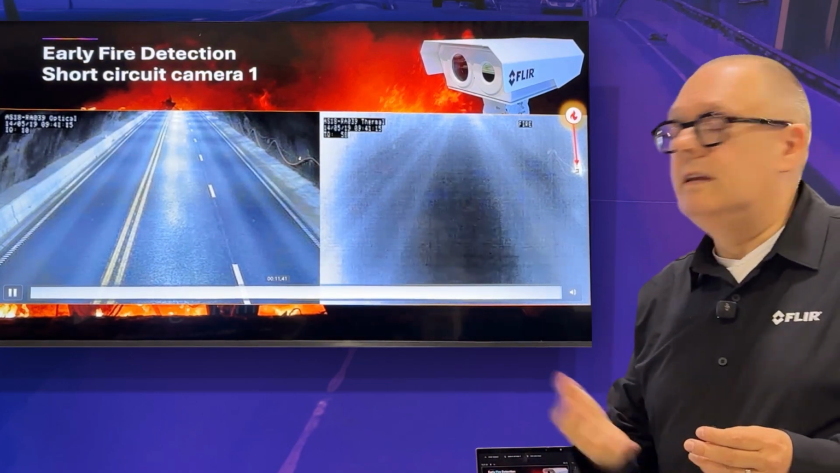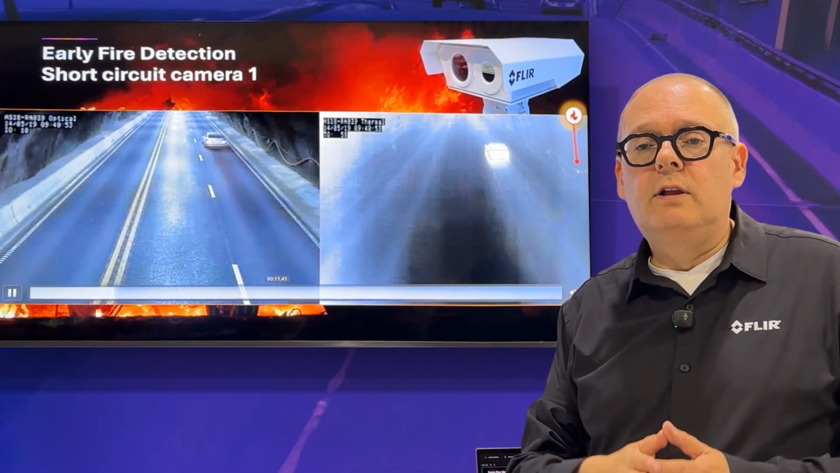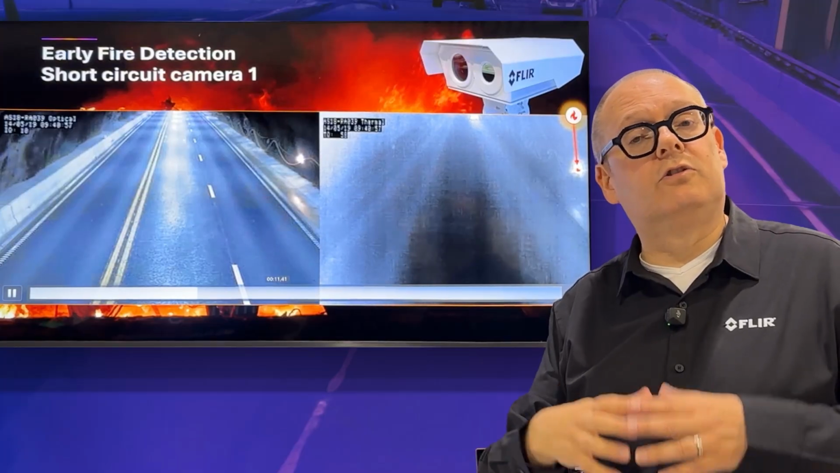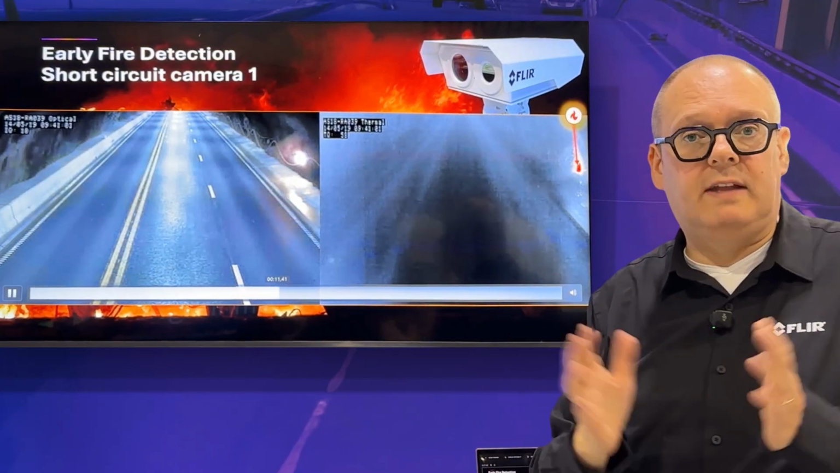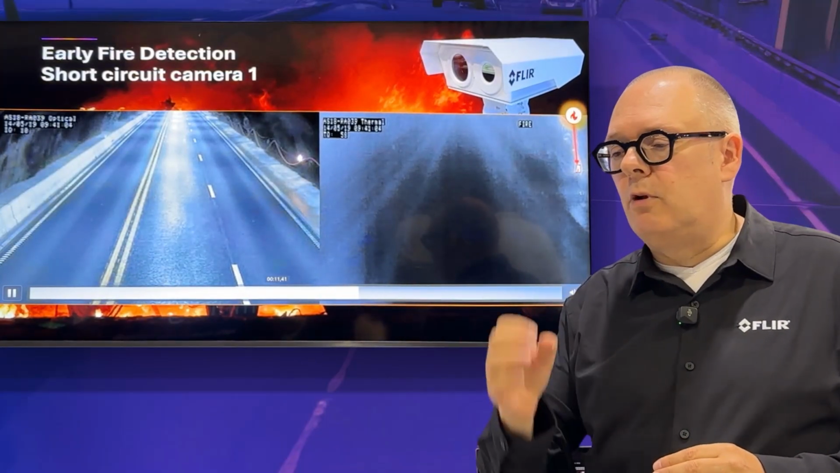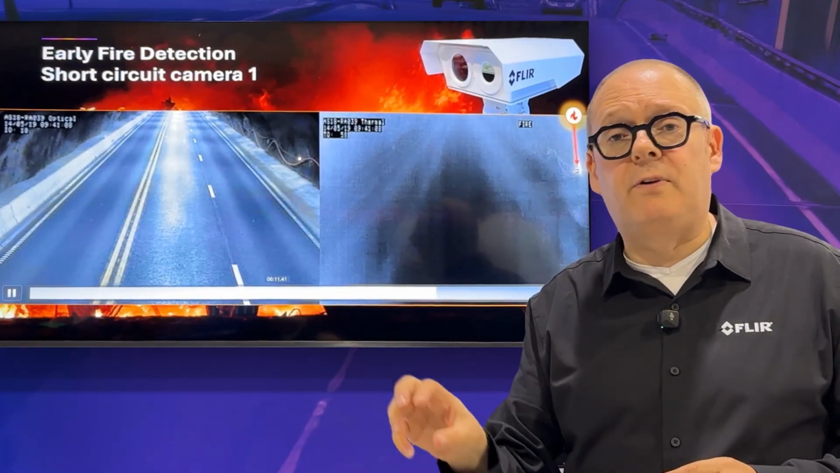What you can also appreciate here is it was a very small fire and it was going out very fast. So this is a real example of a fire in a tunnel where other existing technology in tunnels doesn't work because it's too small and it was too fast that it was eliminated. Our technology is capable of detecting these very small fires very accurately, very fast.